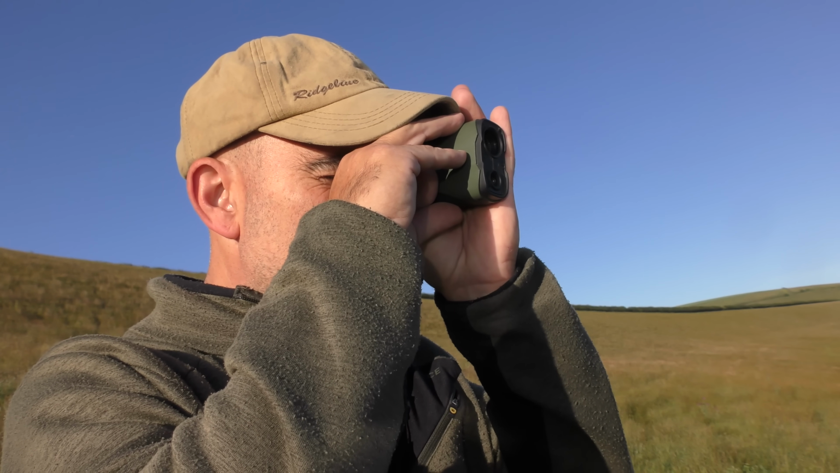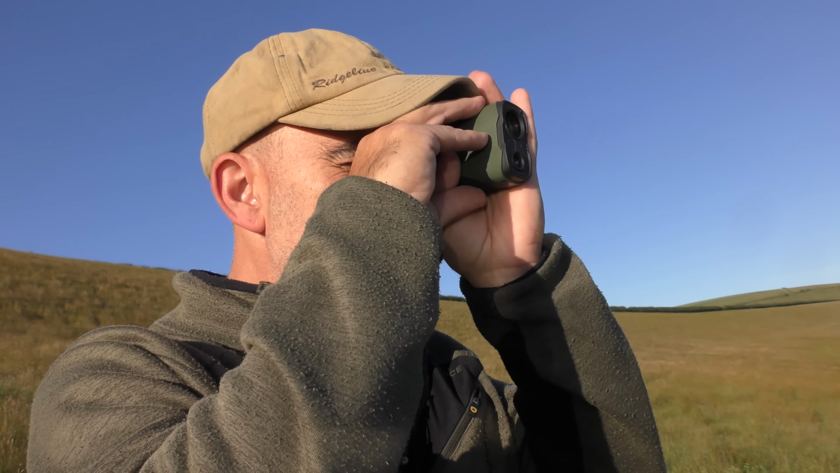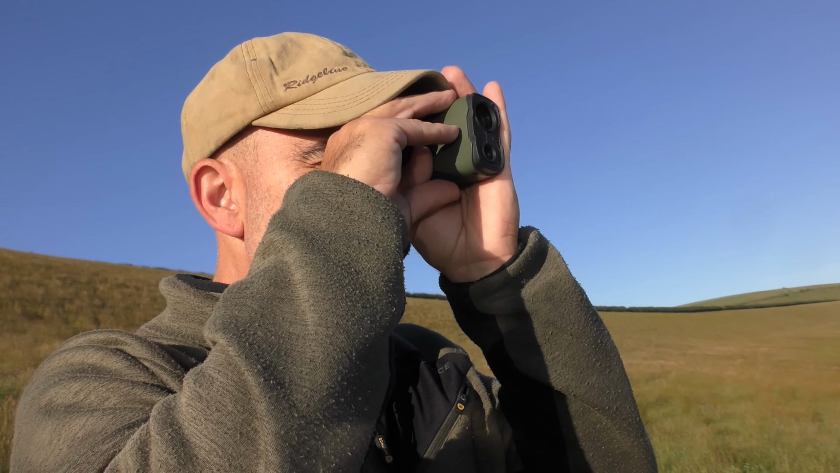Right, so a quick ping of the distances. I've got 3 targets out. First one's 104 meters, next one's 150, and the last one is 200. I've written down the corrections that this has given me, so let's see how good they are.